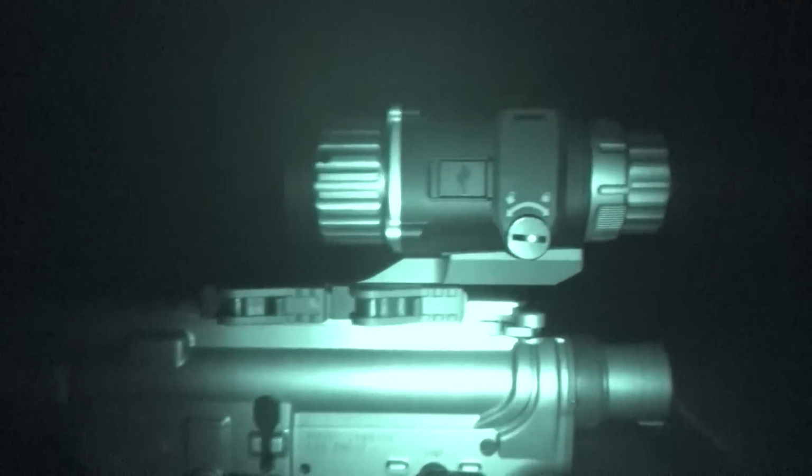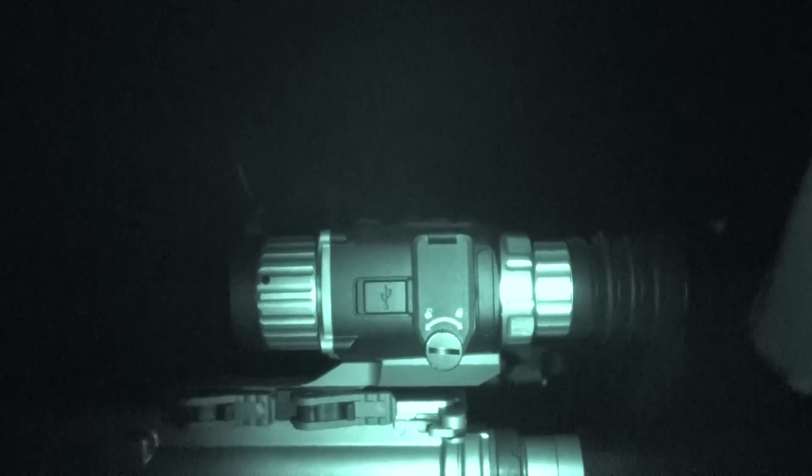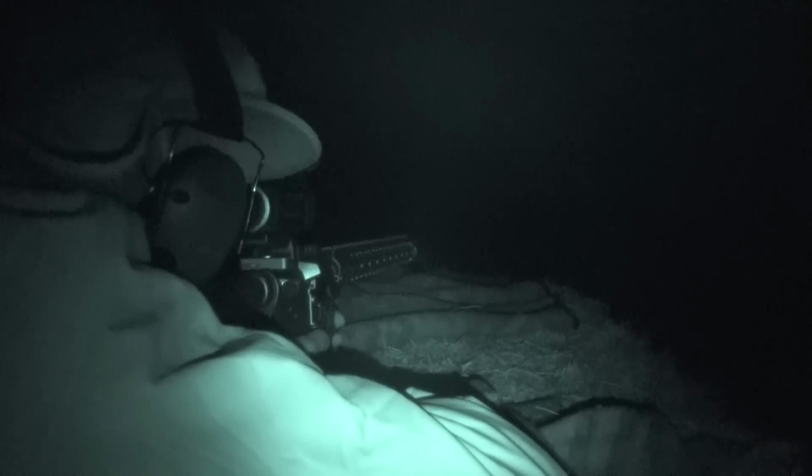Three-shot group. Good group. Oh yeah. Wicked. No changes needed? No. There it is. Excellent. 400 yards. Yep. Pitch black. We've got basically that much moon out. We've got a third of a moon.